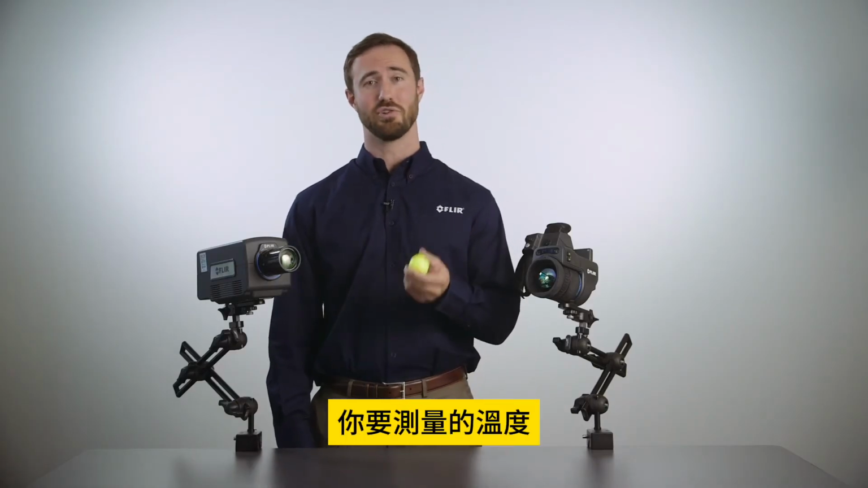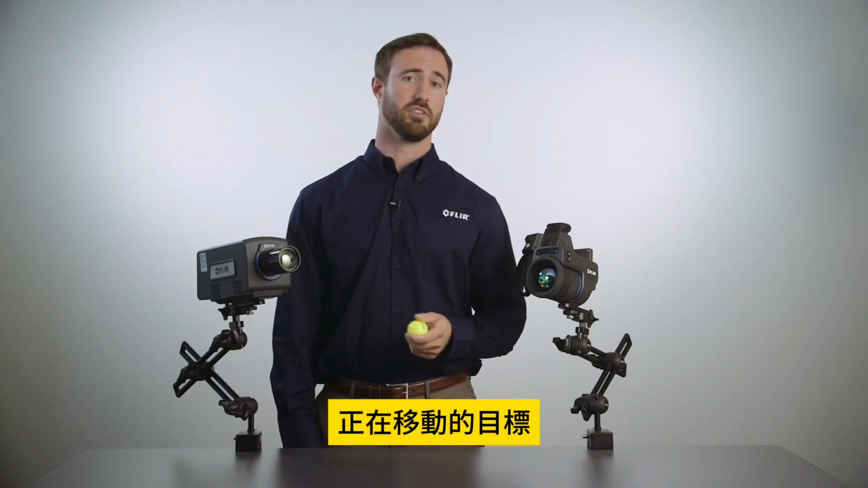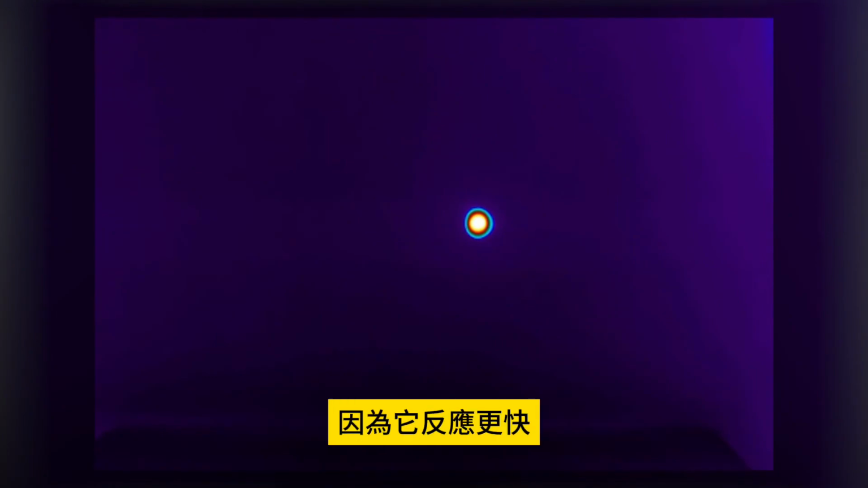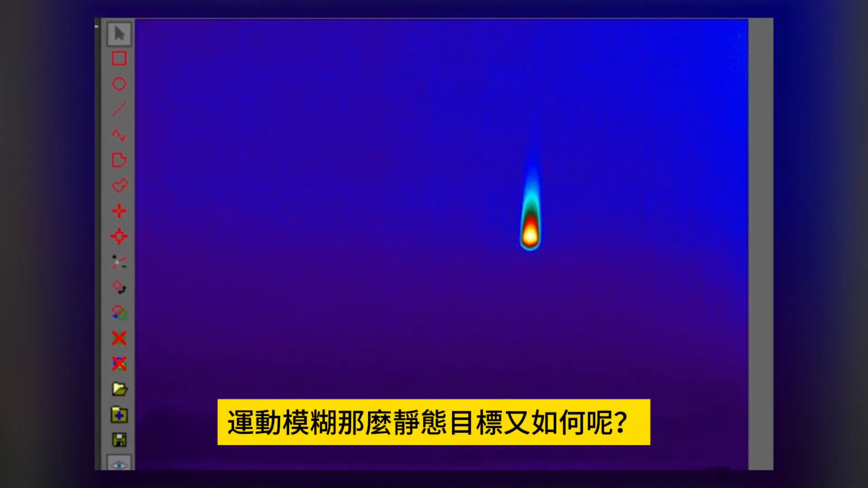I doubt you're going to be measuring the temperature of golf balls, but if your application requires looking at a target that is moving or is dynamic, a cooled camera system may more accurately capture the information because it reacts faster, whereas an uncooled camera system may produce motion blur.